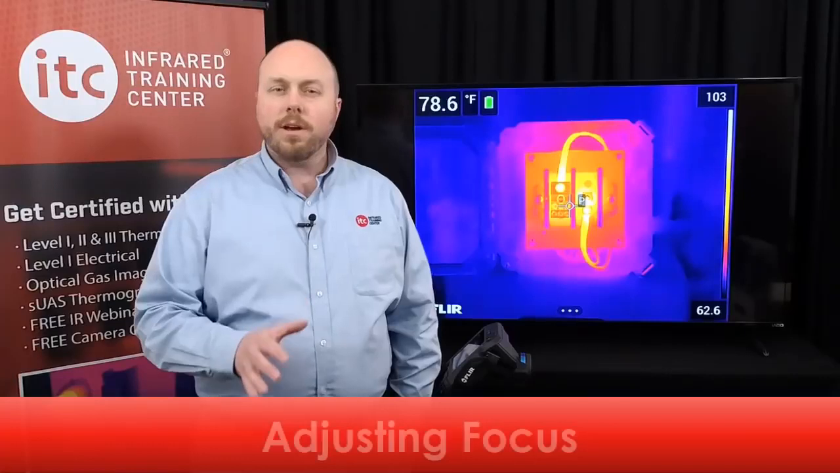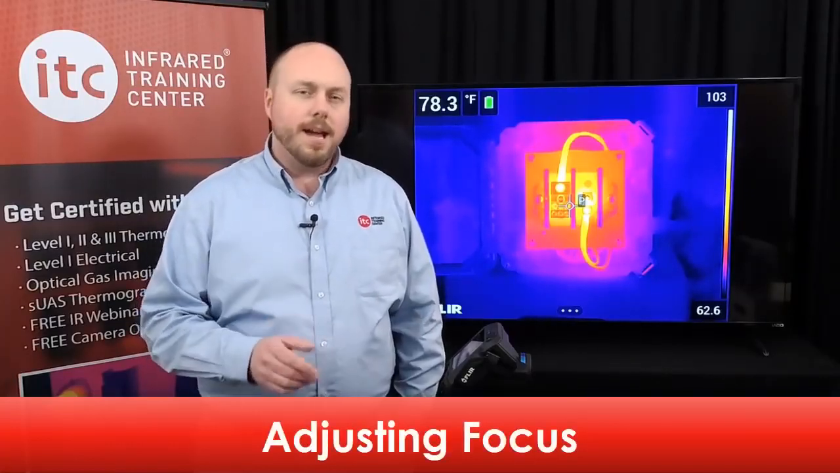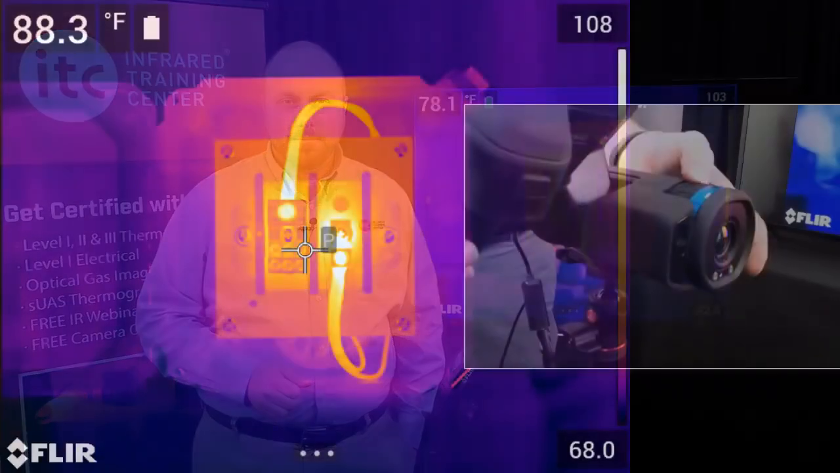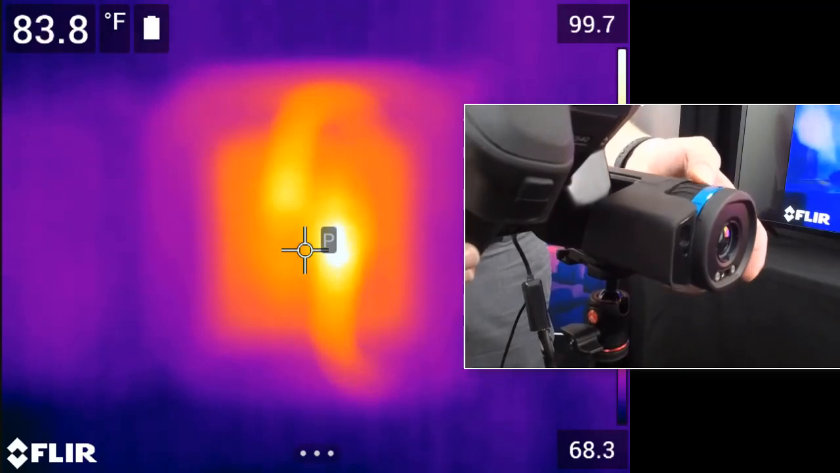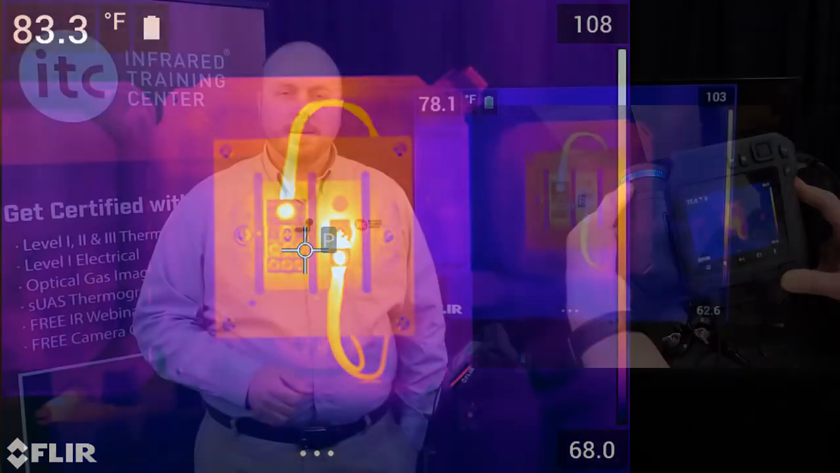As with range, focus is another adjustment that must be made correctly before saving. You cannot change the clarity of the focus once you've captured a thermal image. There are 2 ways to adjust focus on this series of cameras. The first is with manual adjustment. Manually adjust the focus by turning the lens housing until the proper focus is obtained. The other way is with autofocus.